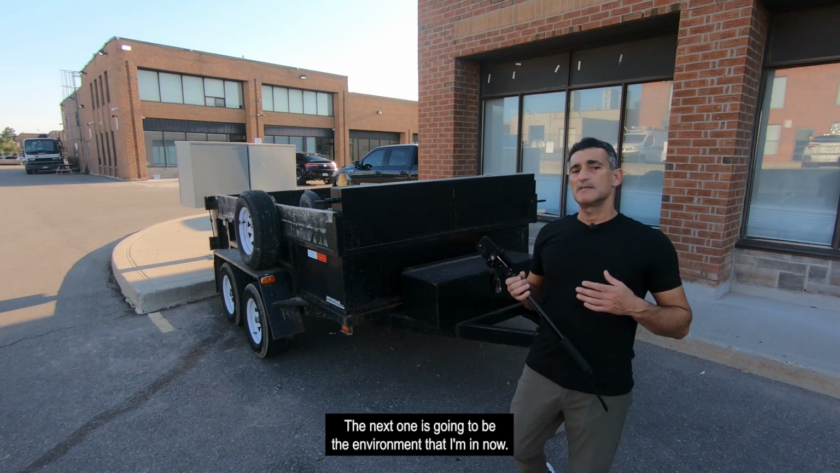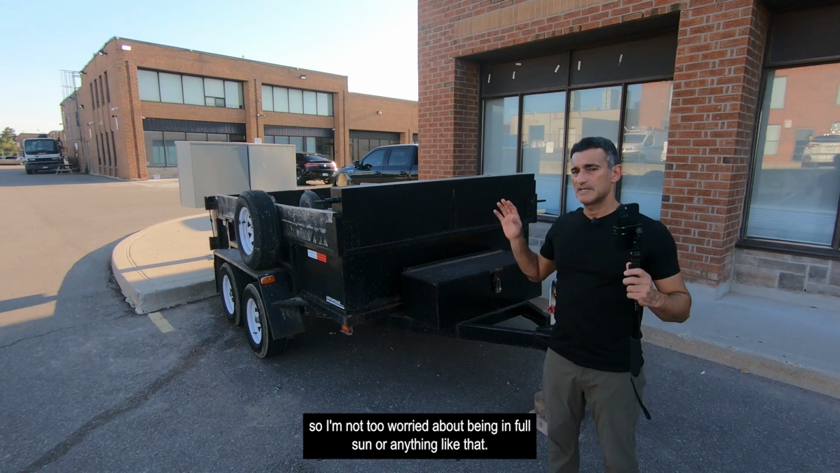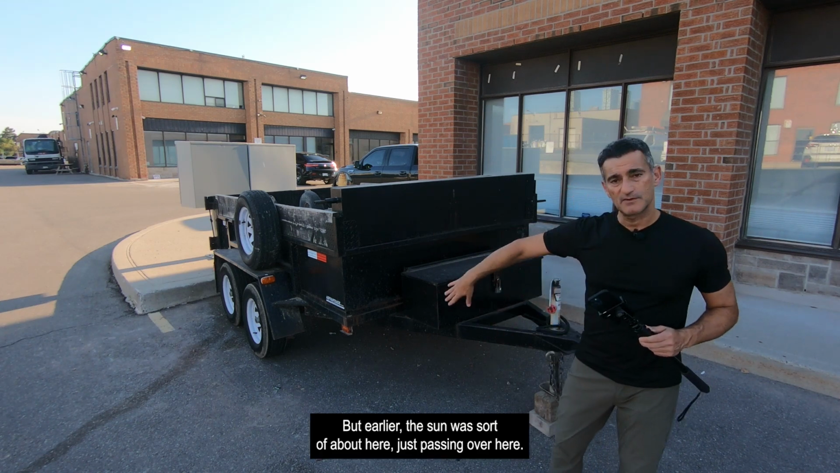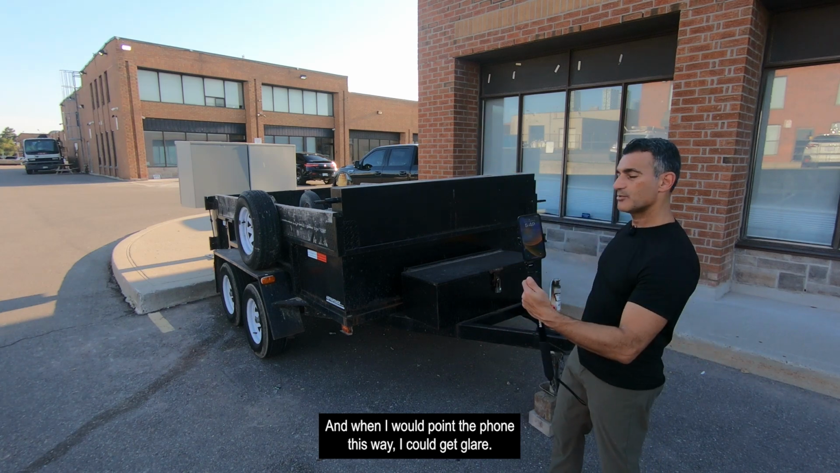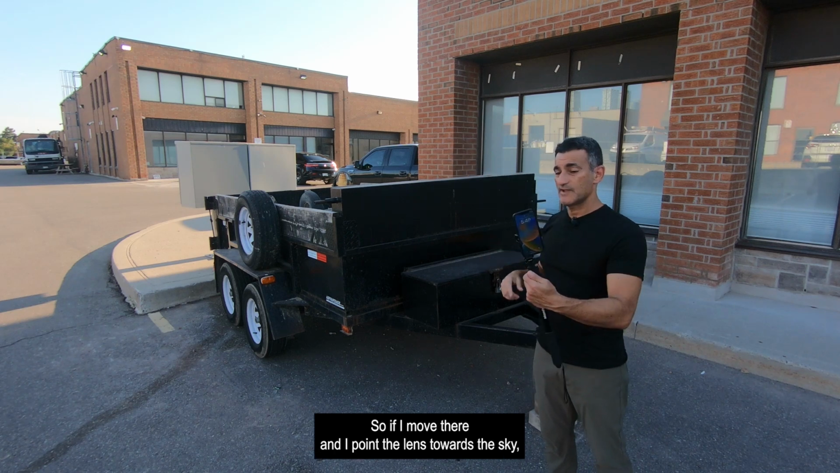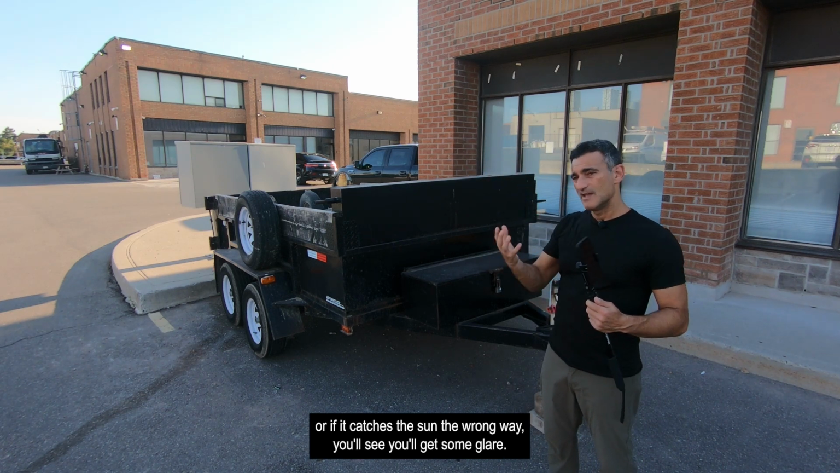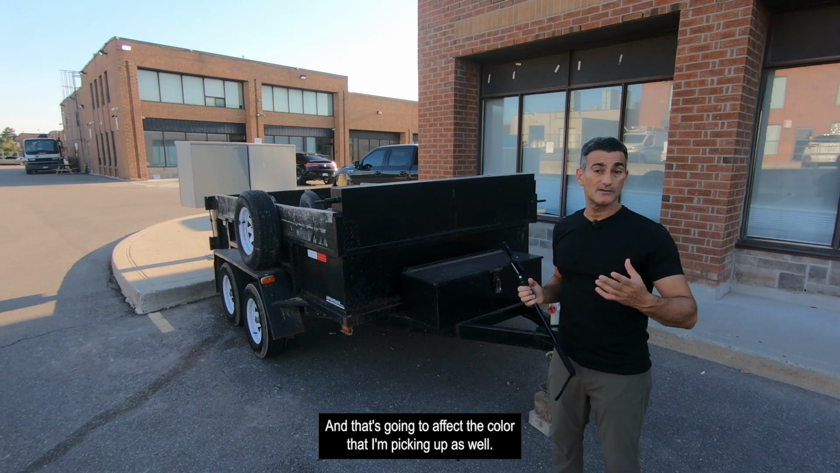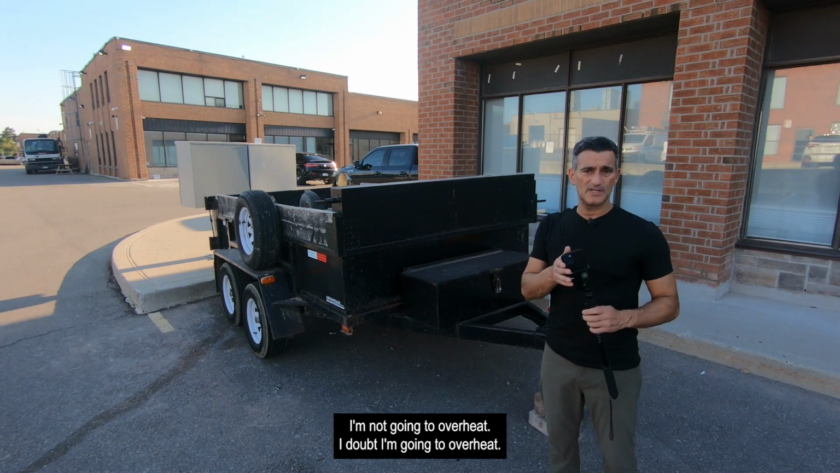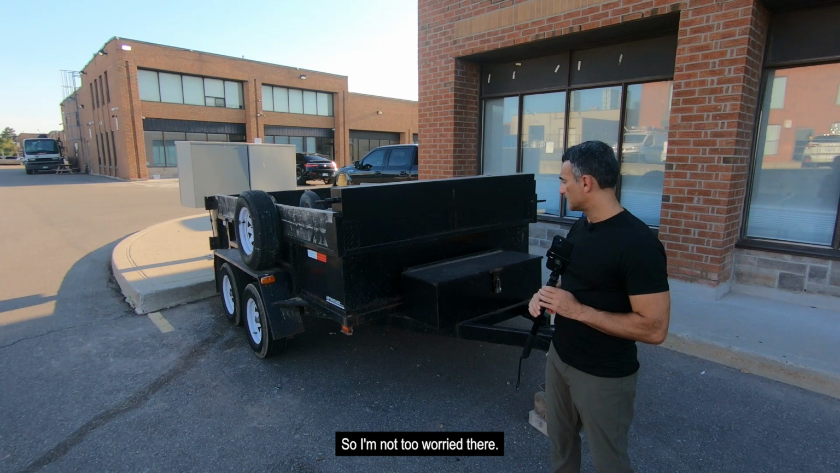The next one is going to be the environment that I'm in. Now, the sun is past the building and I'm kind of in the shade here, so I'm not too worried about being in full sun or anything like that. But earlier, the sun was sort of about here, just passing over here, and when I would point the phone this way, I could get glare. On the back side, you can see it's sunny, so if I move there and I point the lens towards the sky, or if it catches the sun the wrong way, I'll get some glare, and that's gonna affect the color that I'm picking up as well. So you wanna be careful there. But otherwise, temperature-wise, it's fine. I doubt I'm gonna overheat now. It's fairly comfortable, so I'm not too worried there.